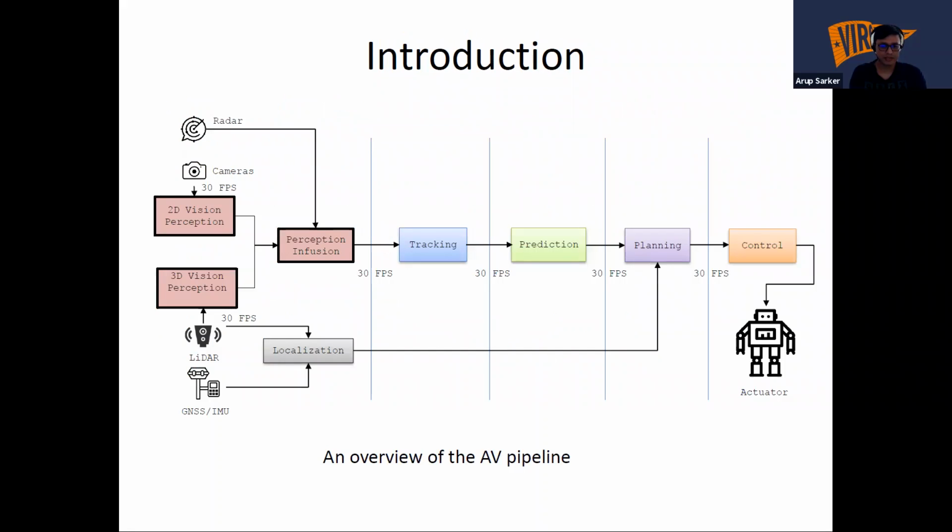So this is an overview of the whole autonomous vehicle pipeline. Here you can see that there are different sensors like radars, cameras, lidars. They capture mainly 3D or 2D data, and there will be a perception and vision module which combines both types of data, and after that those data will generate a tracking list in the tracking module, and after that there will be some prediction list.